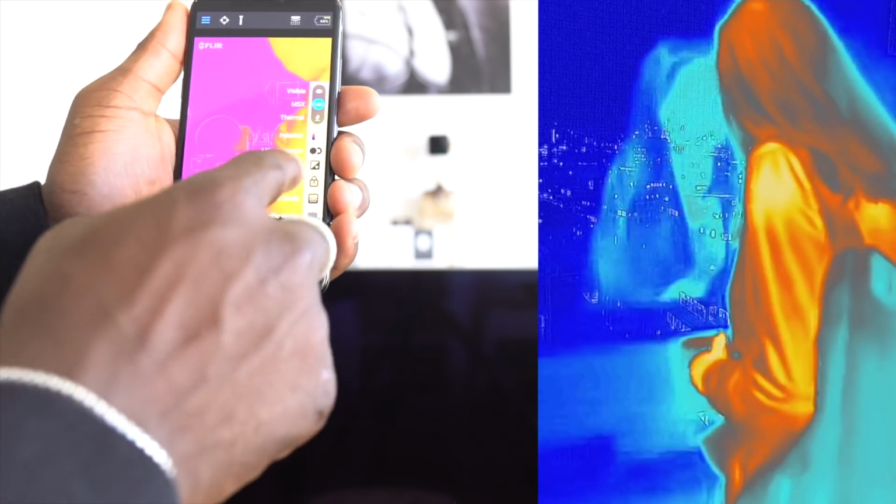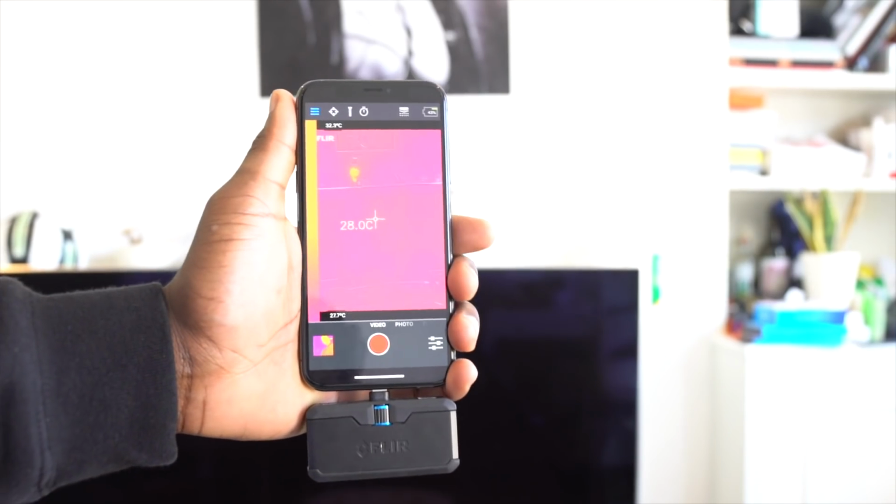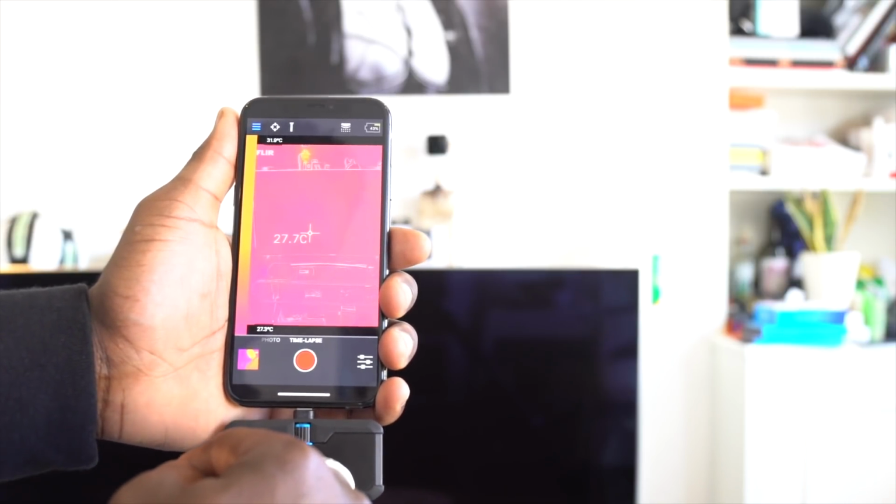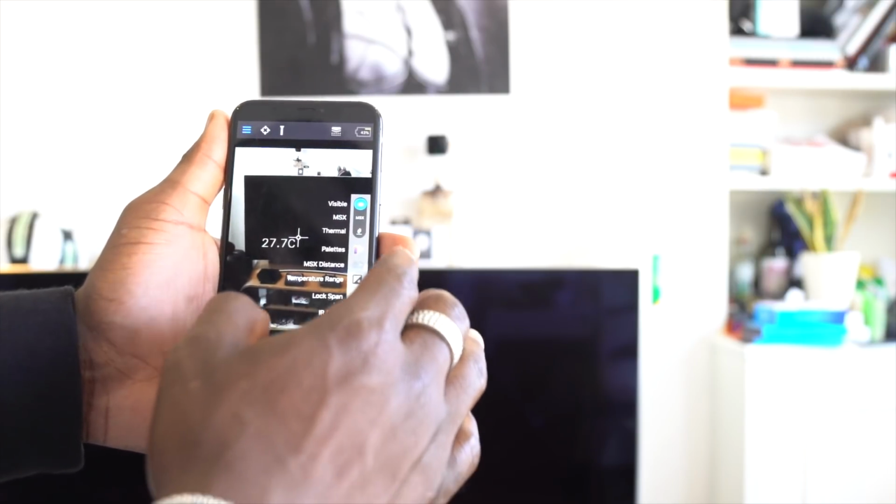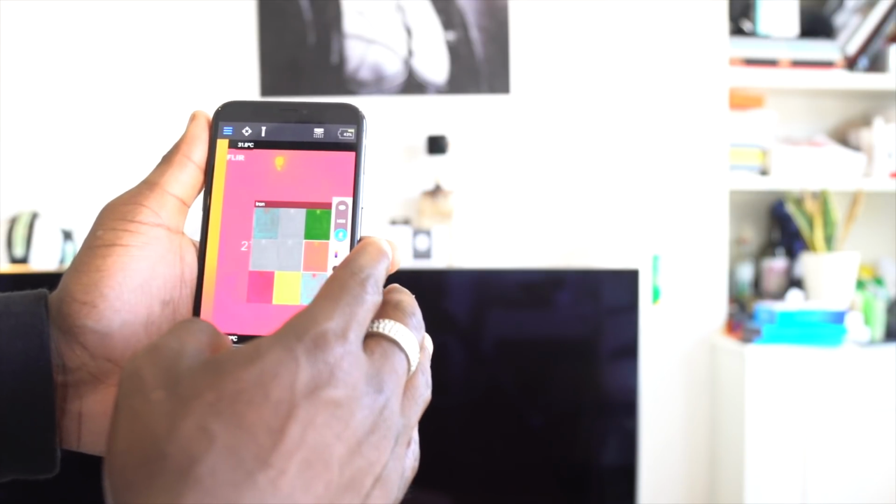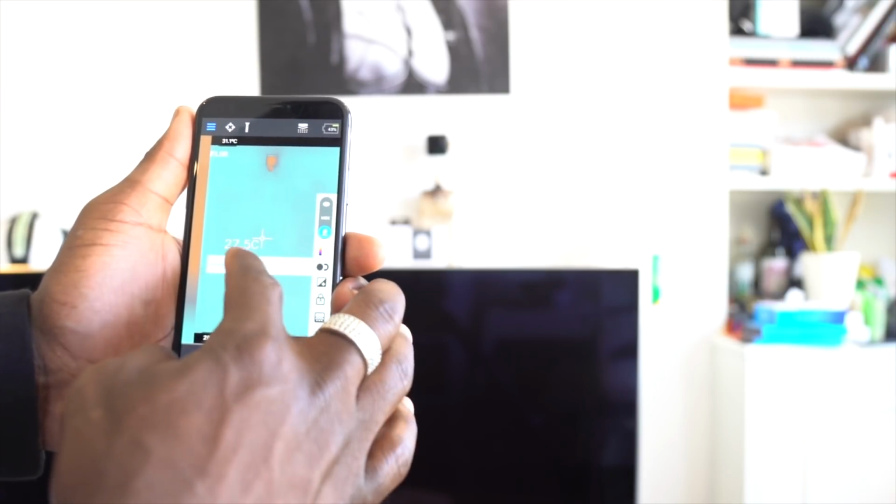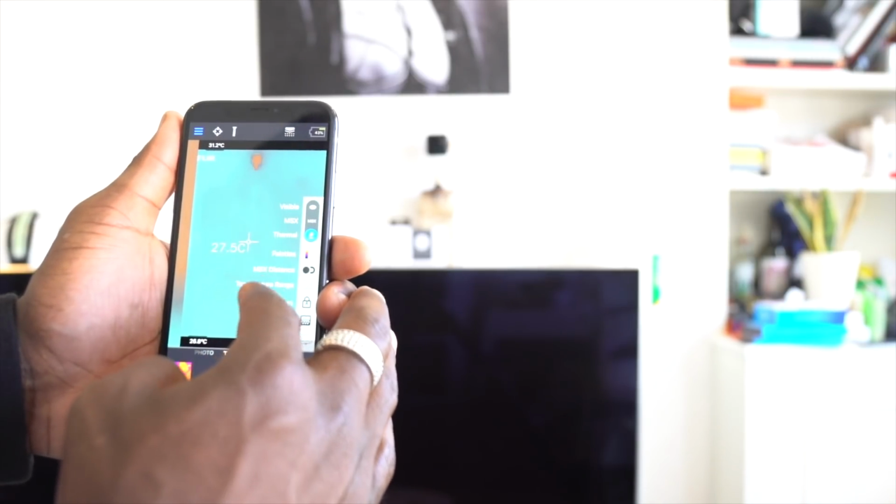What I find really cool as well is you can edit your photos after you've taken them. The Flir One Pro allows you to adjust all those settings that I've just mentioned after the fact, which is pretty cool. It's capable of shooting videos, photos, and time lapses. The time lapses, in terms of frame rate, are not everything that I expected, but they still look quite cool. I think you have to leave it there for longer to actually make sense of the time lapse, which is what time lapses are in general anyway.